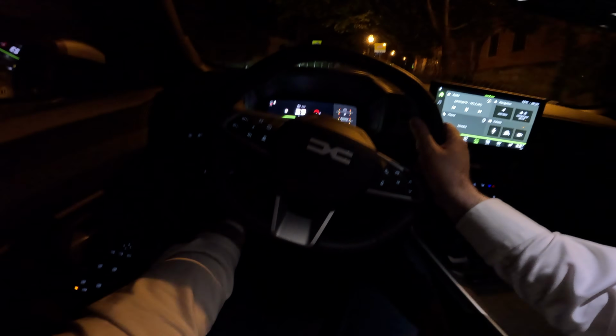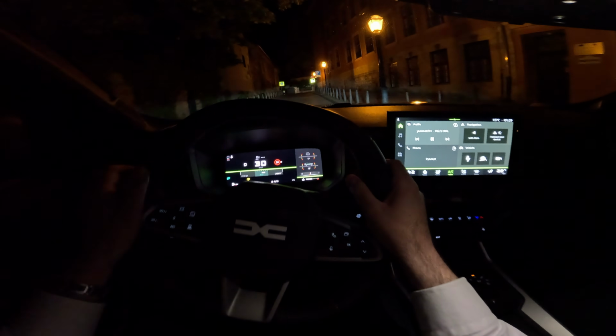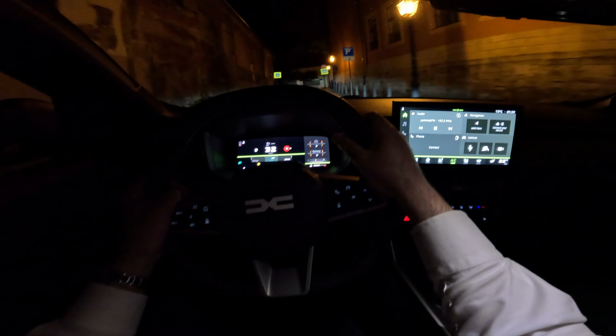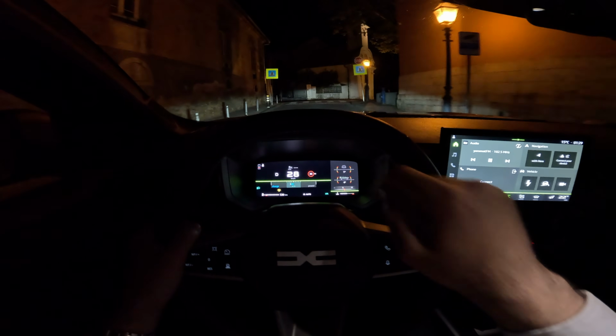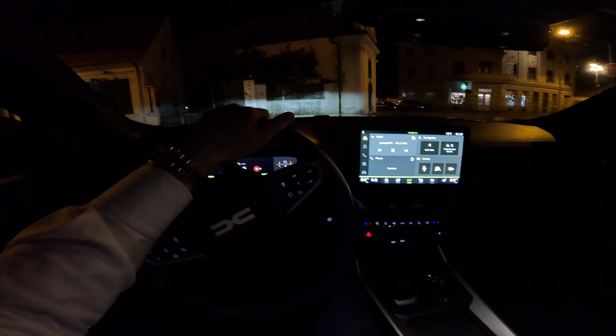And then, of course, since this is the dual fuel, just press this, and now we are using LPG. You have this also lettering here in the lower section of your screen.